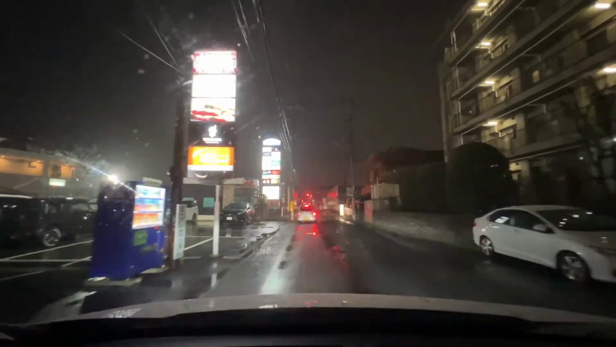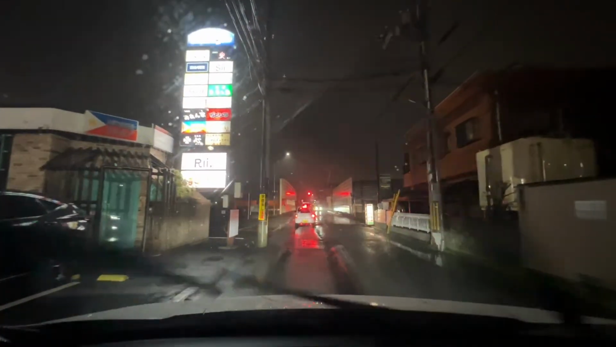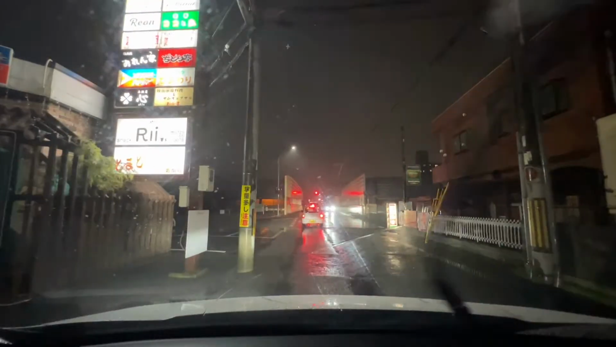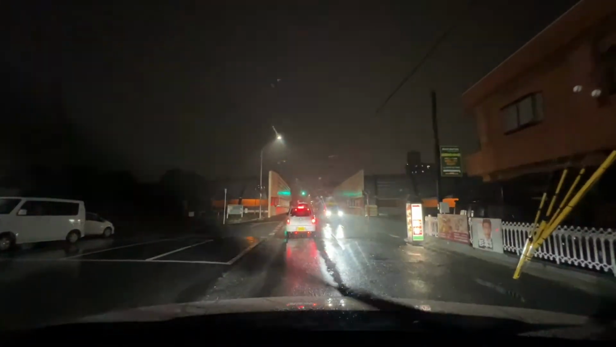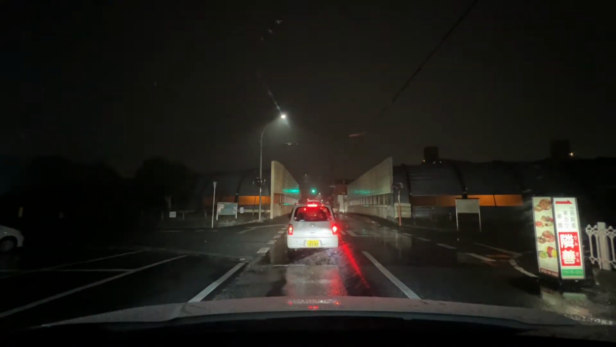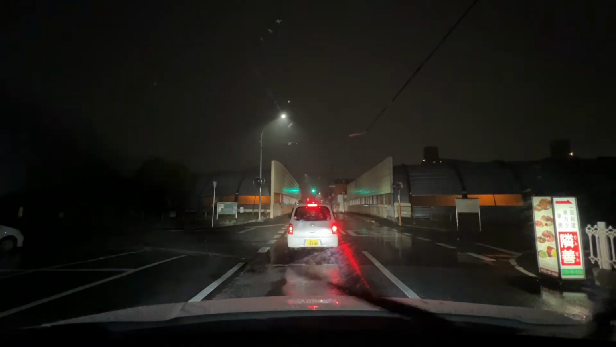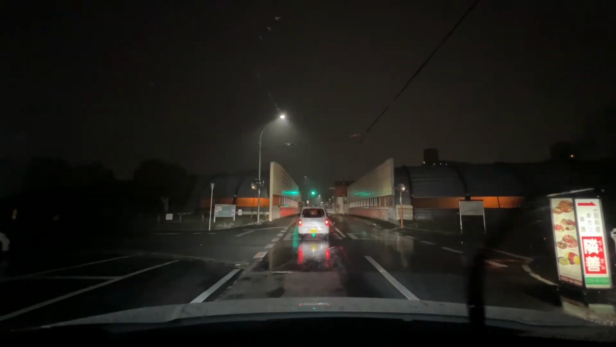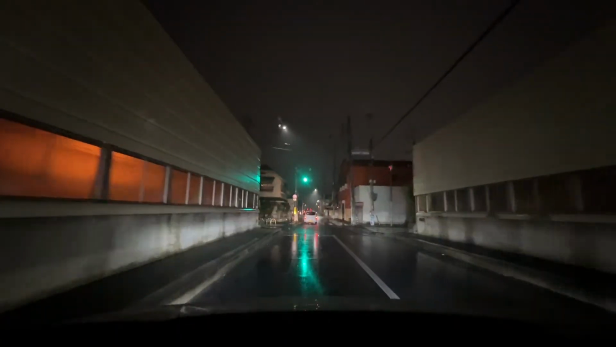Right here on the left, in this complex, there's actually a tomato ramen place. It's this red sign at the very bottom. It says Tomato Ramen Akari, and it is super, super tomatoey. Really delicious. You can get it with celery or super celery. I should contact her sometime and see if I can make a video, because tomato ramen is something else.